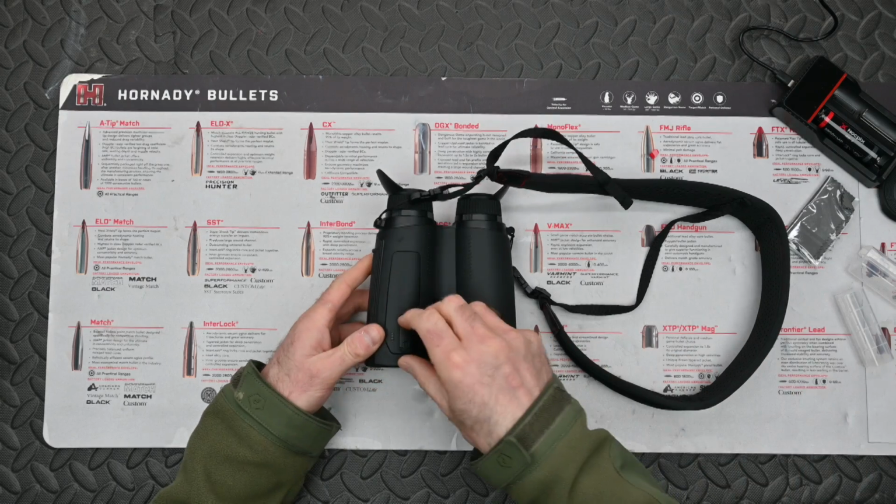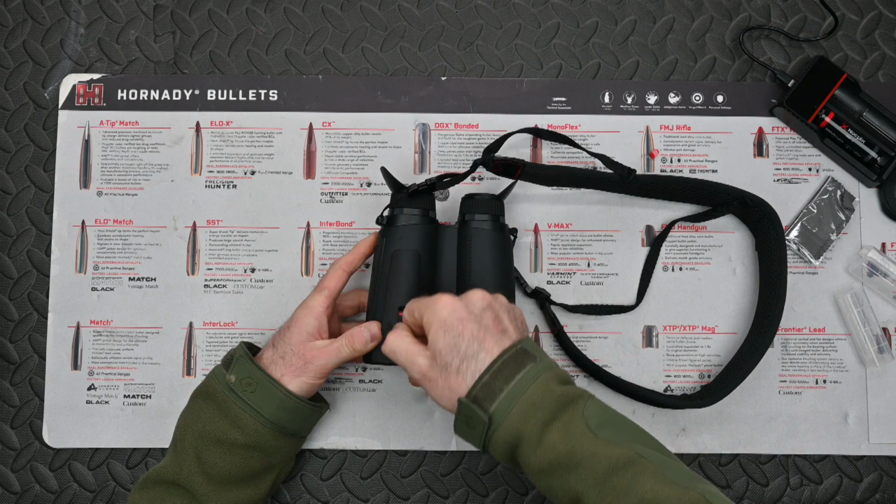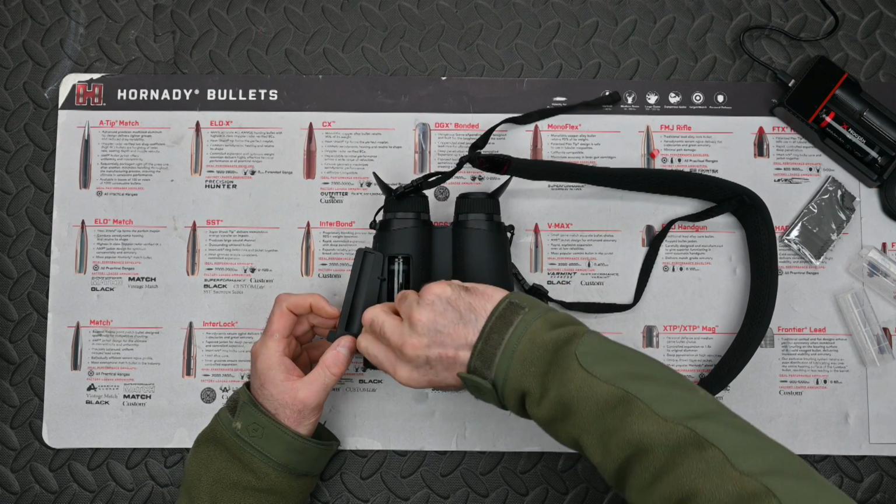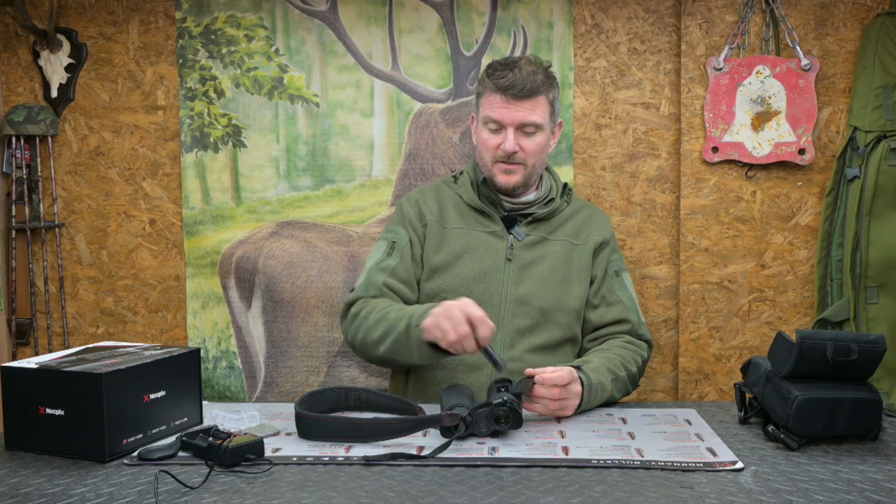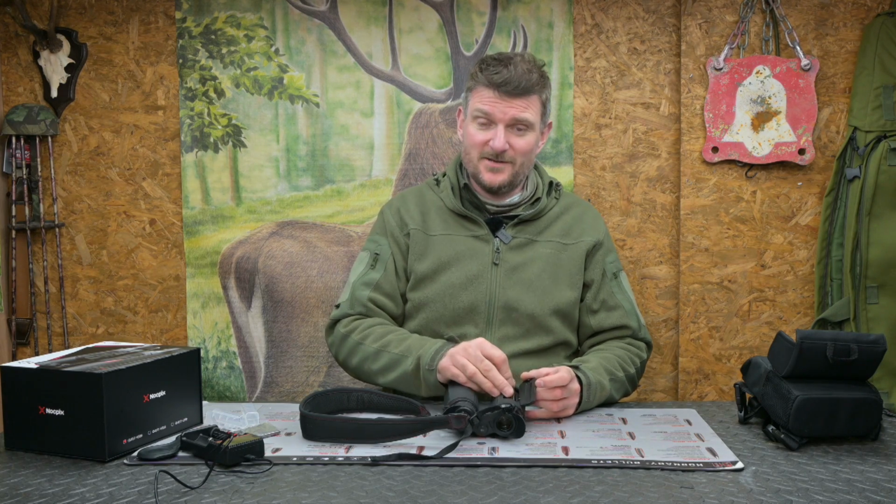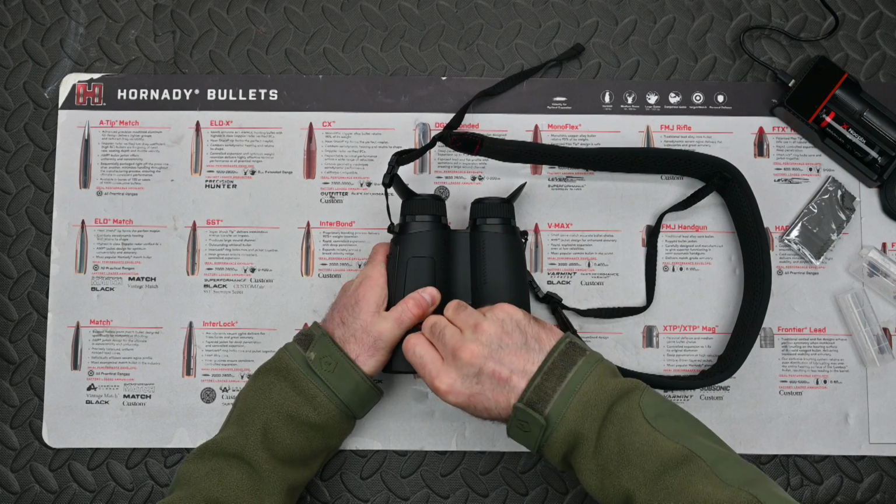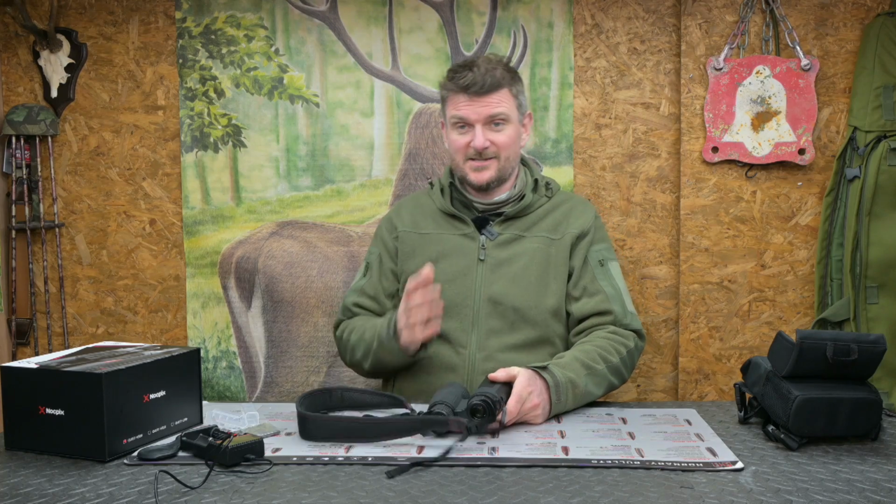As I said, you get 2 batteries with it, and battery changeover is done like this. You turn that collar there and lever that up, lift that up, and then the battery just pulls out there. Now you're thinking, does it matter if that's the wrong way around? And actually no, it doesn't matter if you put it in the wrong way around. The polarity doesn't matter at all, and they've done that specifically so that if you do need to change it in the dark, it's a lot simpler.